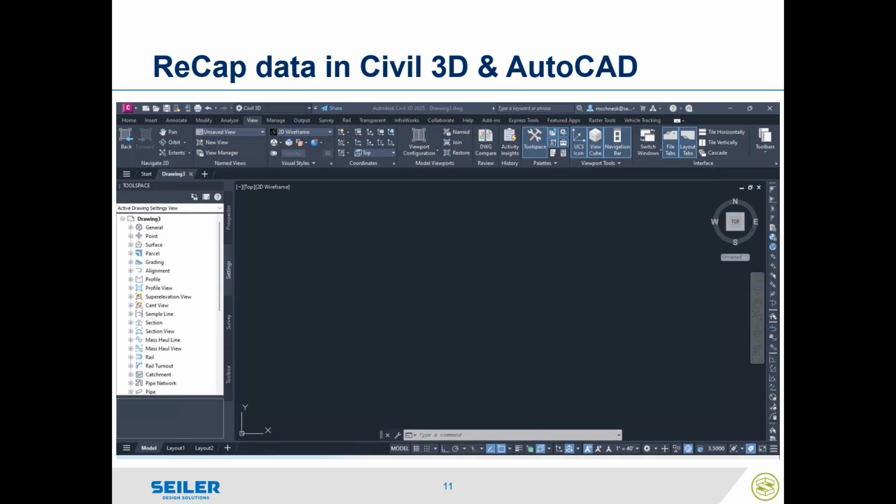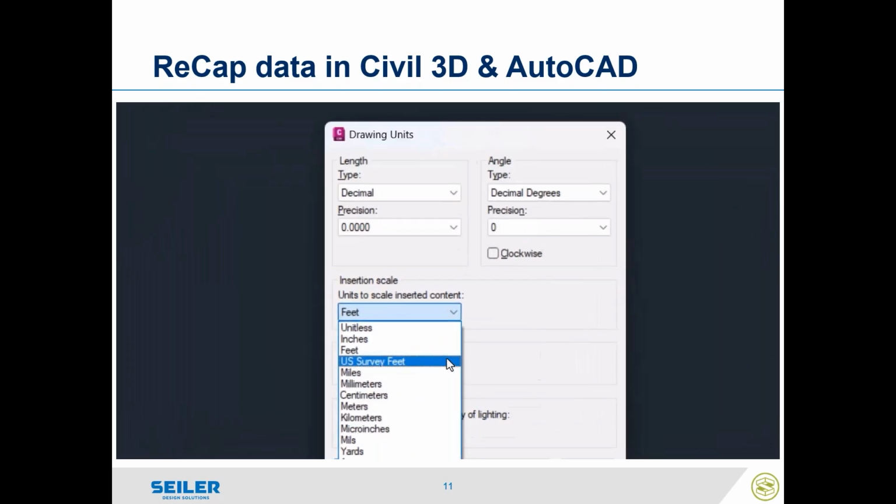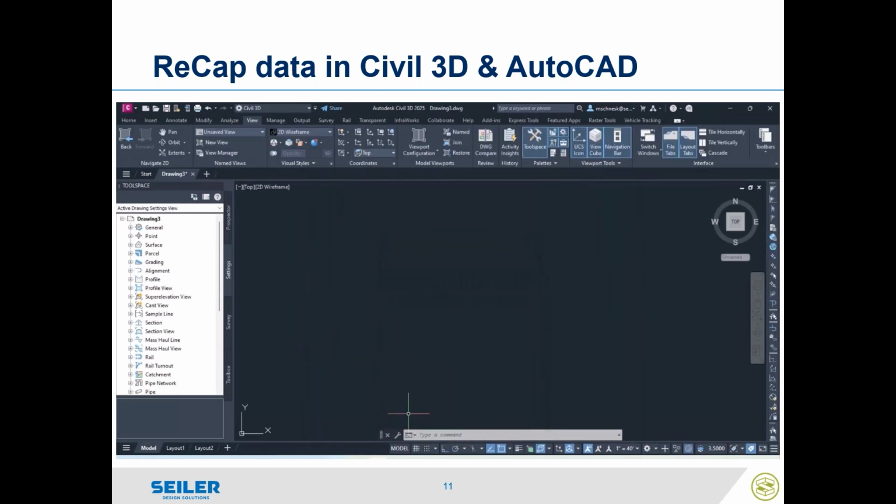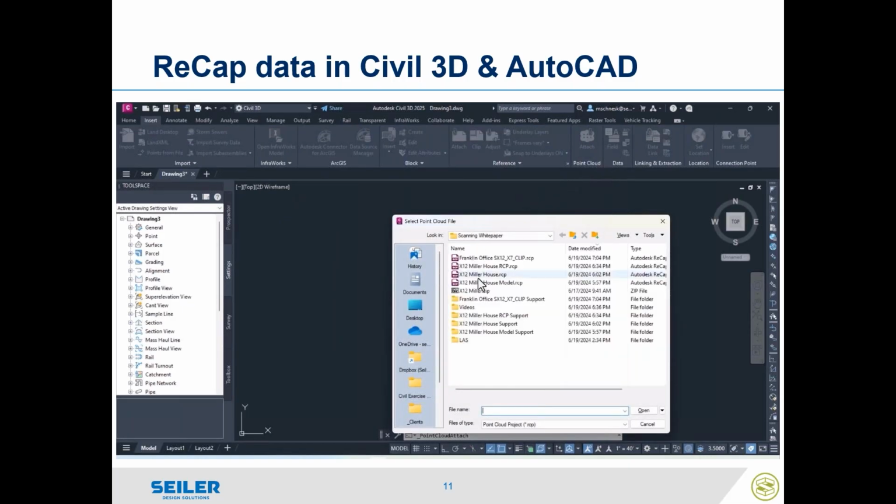So ReCap data in Civil 3D and AutoCAD, we're going to go ahead and start that. So we're going to go ahead and set our units command. Again, UNITS, and we're going to change this from international feet to US survey feet, because no matter what coordinate system you set in ReCap, those units are going to be metric, okay? We're going to come here to the Insert tab and go to the Attach. We're going to attach that point cloud directly in.